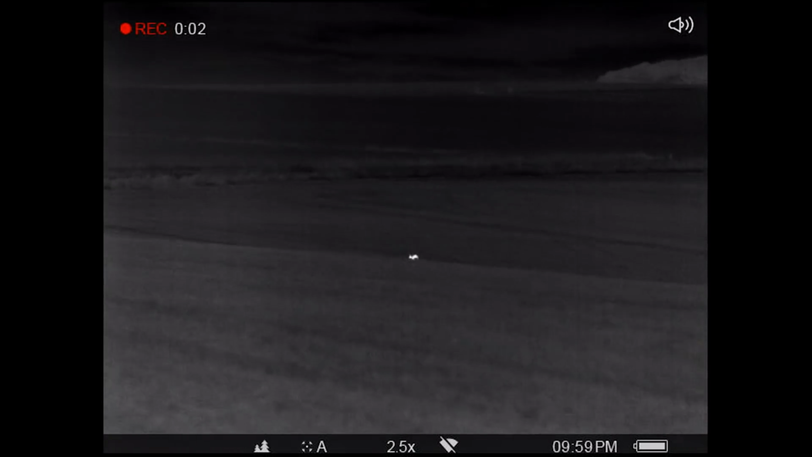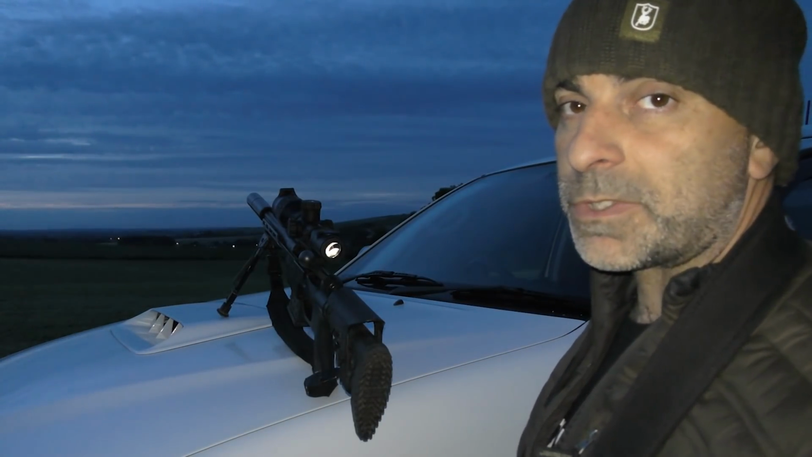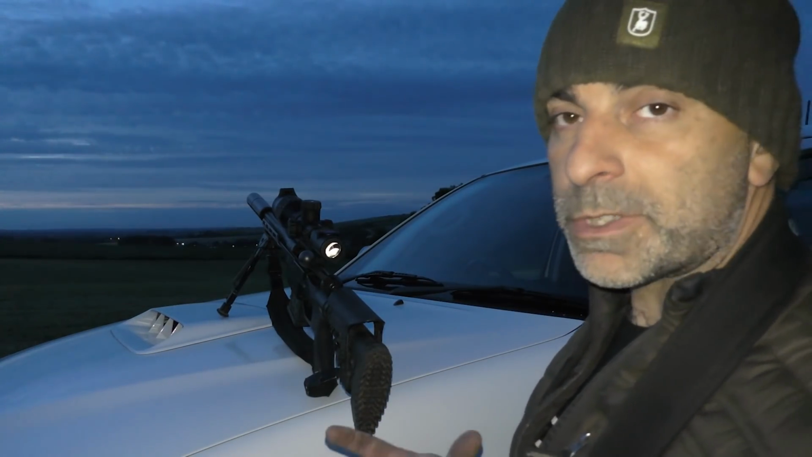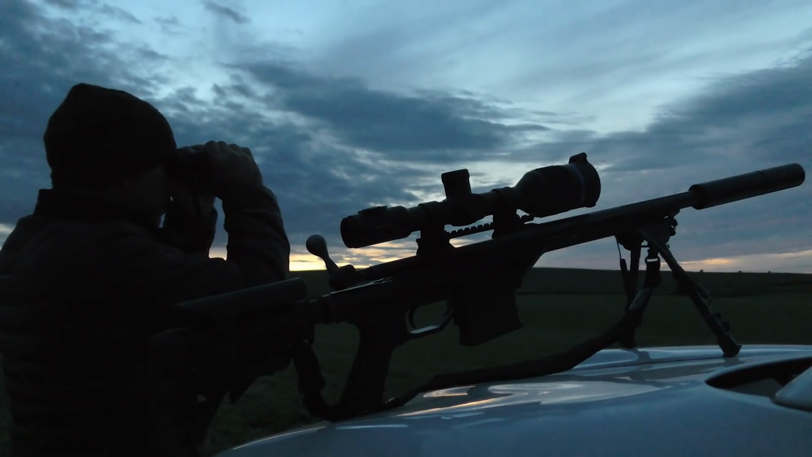And again with the badgers, the biggest giveaway is they've got a humped back, and also they tend to be a lot brighter in the thermal than foxes. Foxes are a little bit, just not quite so bright. I guess they don't have quite so much heat loss through their coat as badgers do. But yeah, it's all things you just pick up when you use thermal a fair bit.